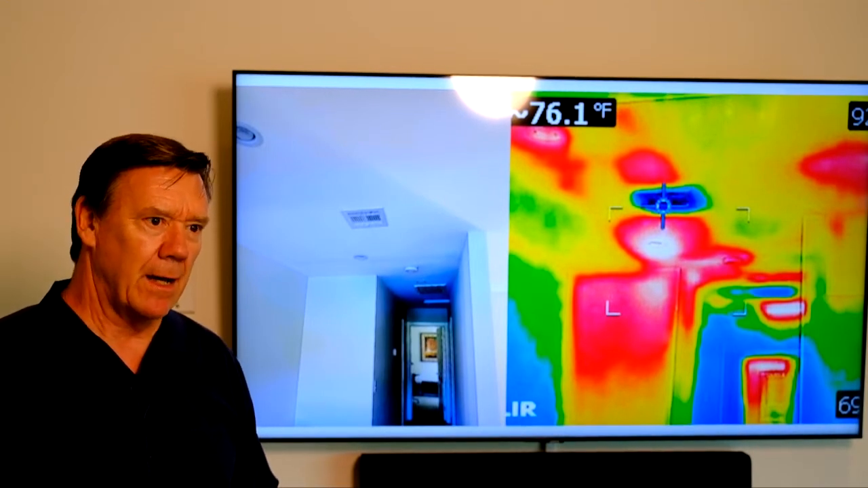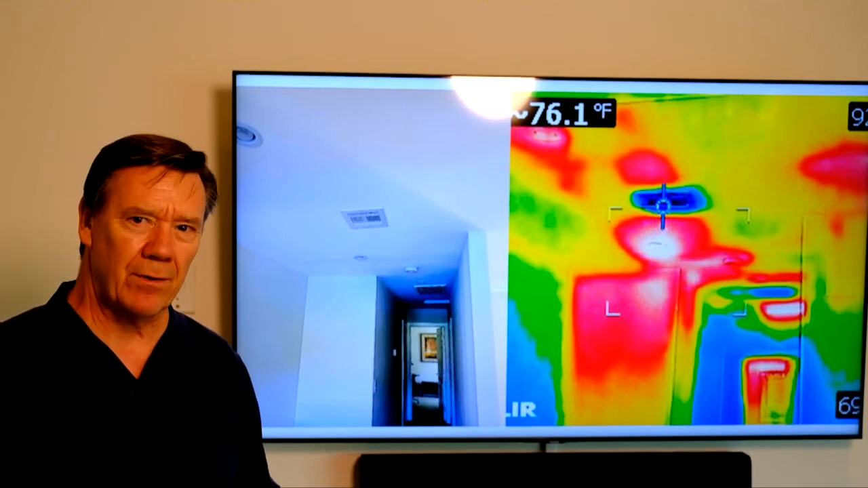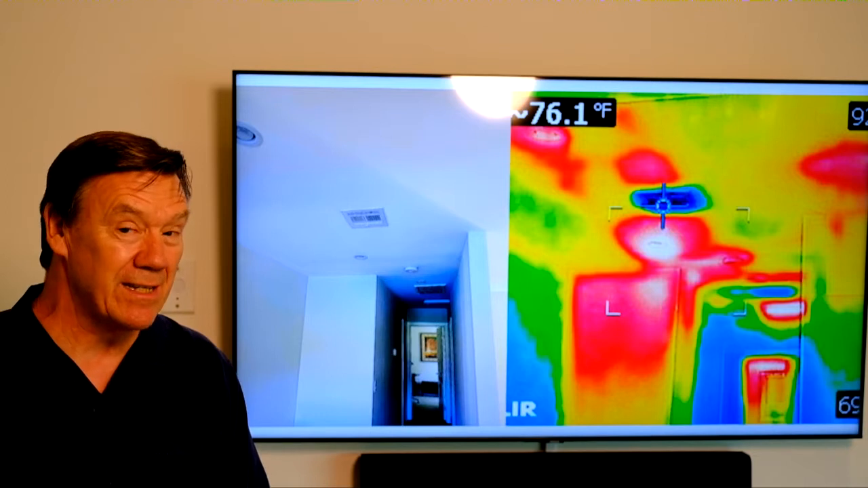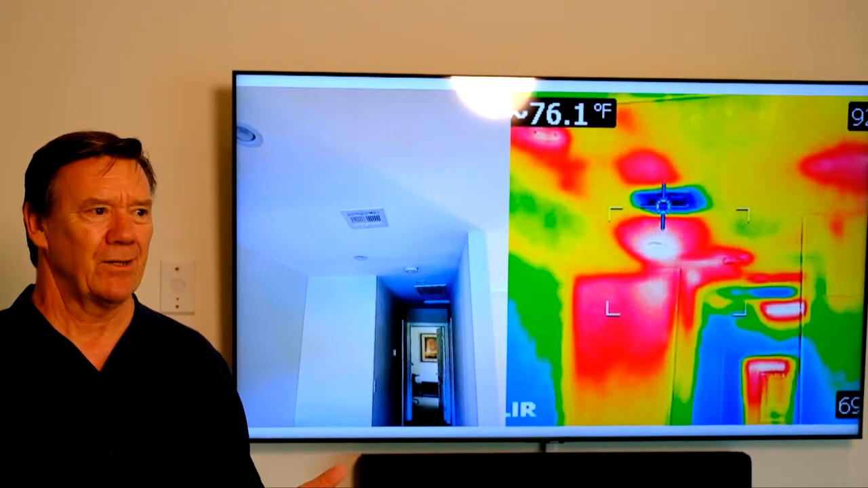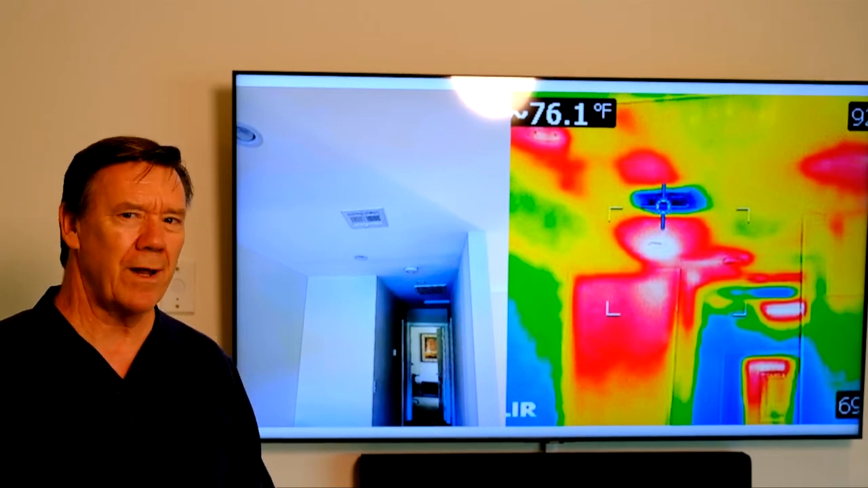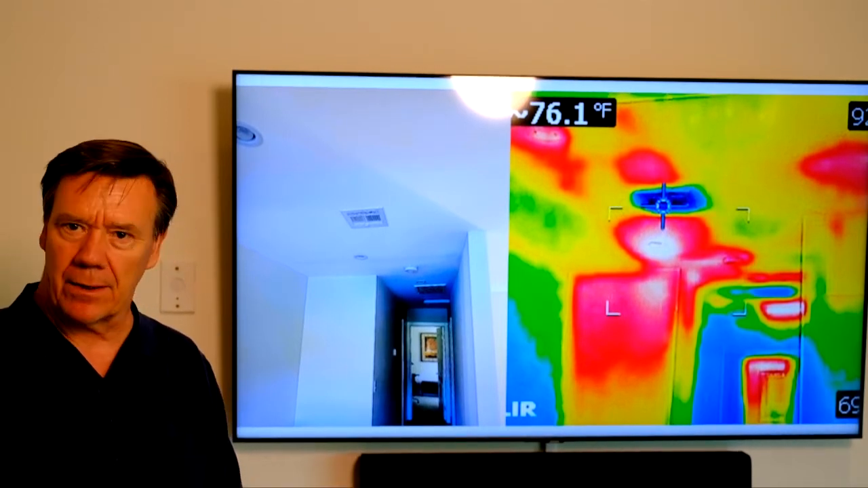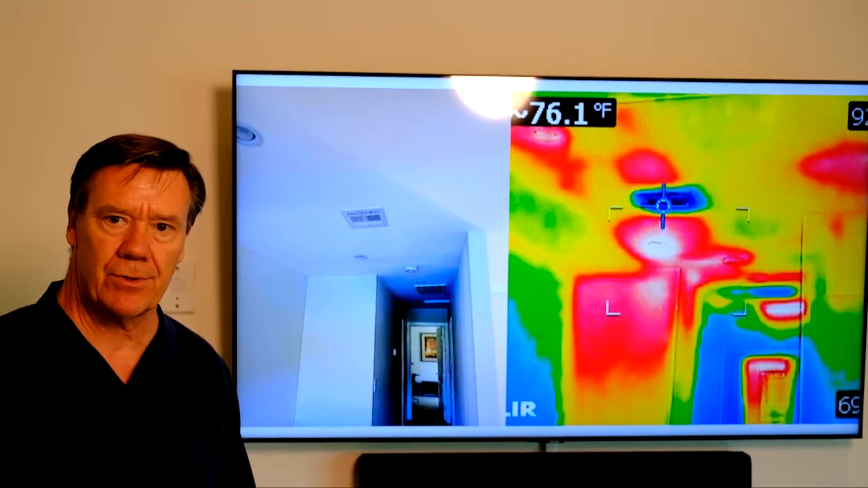But the reason that's so hot coming out of there is because it's a little later in the day. This roof has got 1.25 inches or so of concrete tile on top, so that just soaks up that heat all day long and then radiates it into the attic. And that ductwork's probably only got about 2 inches of insulation on it, so there's quite a bit of re-radiated heat in that attic being soaked up by that ductwork, and of course heating up the discharge temperature out of that register.